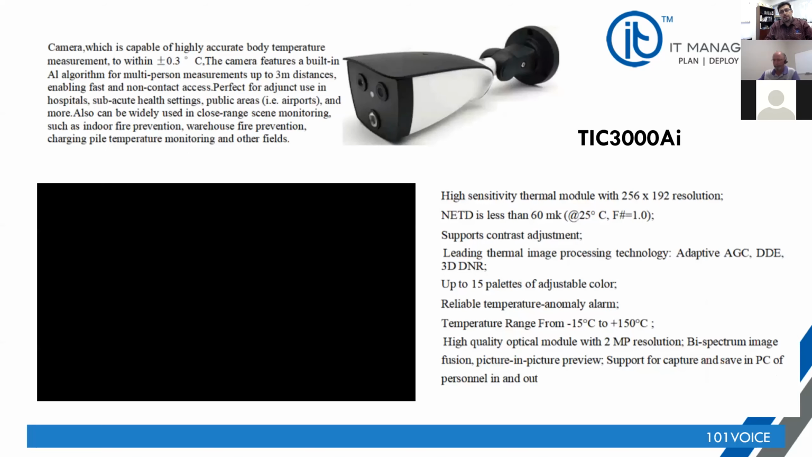The accuracy on this camera is about plus or minus 0.3 Celsius, which is about 0.7 or 0.6 Fahrenheit. Very accurate. These devices usually go above 0.5 or 0.6 Celsius in plus or minus.